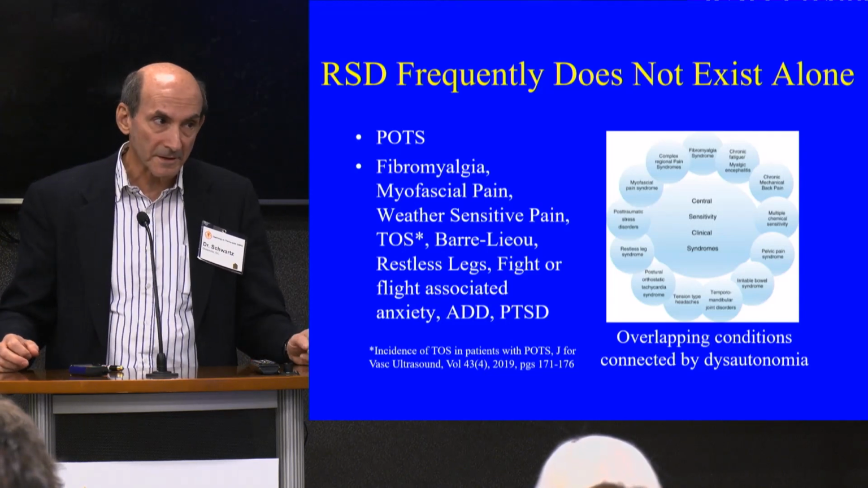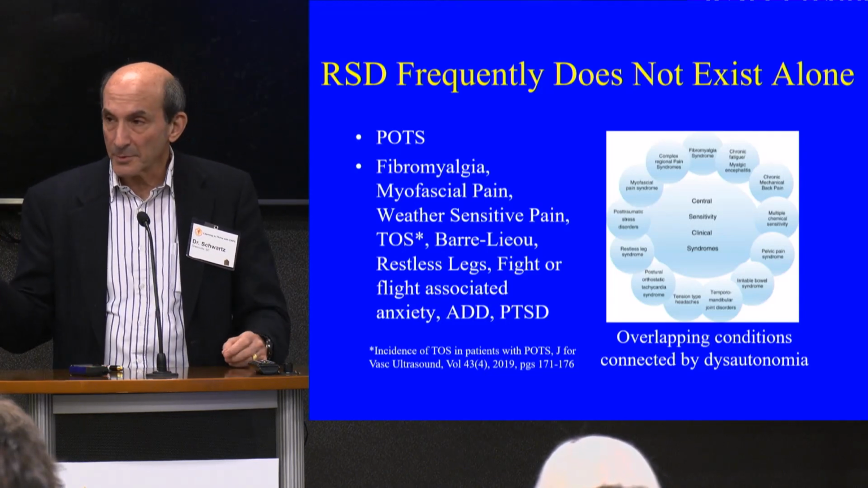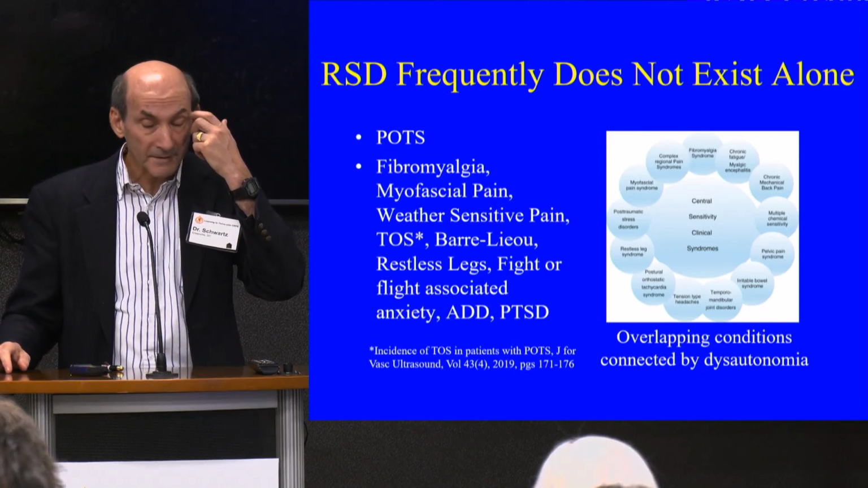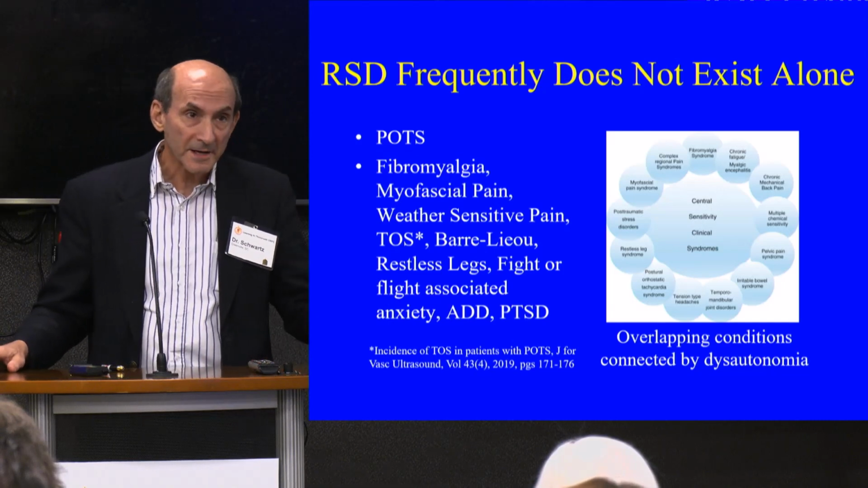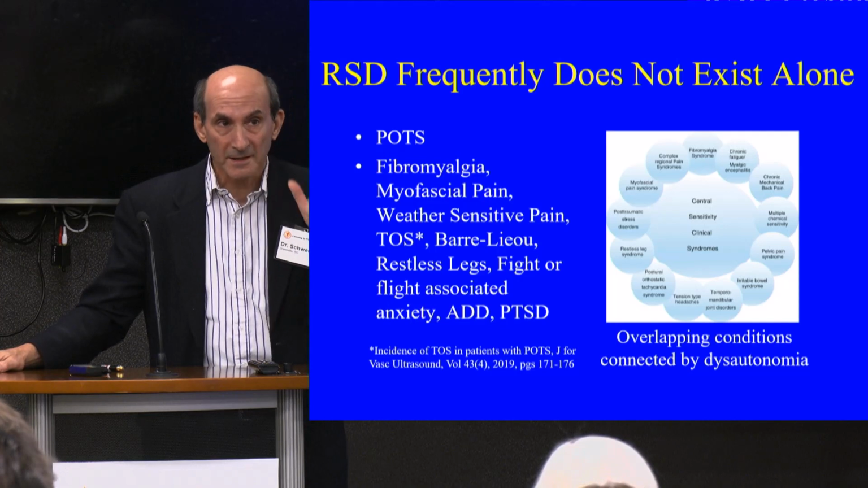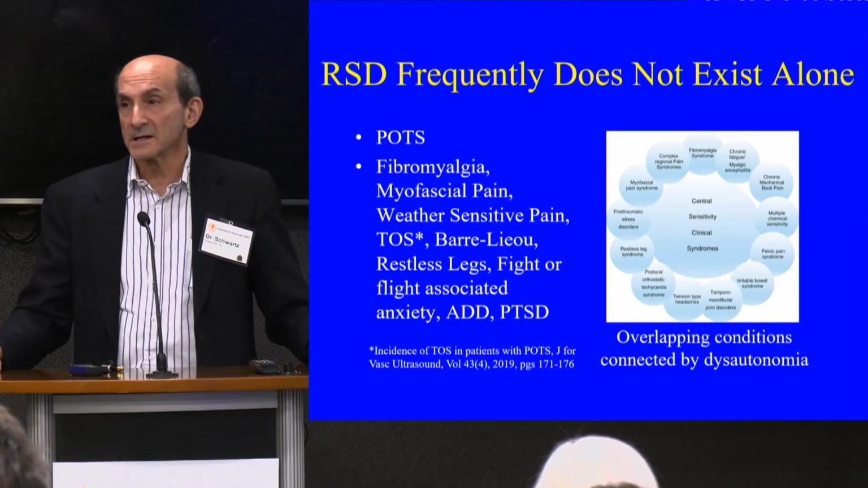They don't have dystrophy. They're never going to get skin loss. They're never going to get bone loss. They're never going to get the fracture. But they have a dysautonomia for sure. And they definitely have weather-sensitive pain. Myofascial pain we went over. Thoracic outlet we've touched on a little bit. Borrelia is a kind of fascial dystrophy. Even restless legs can be autonomic.